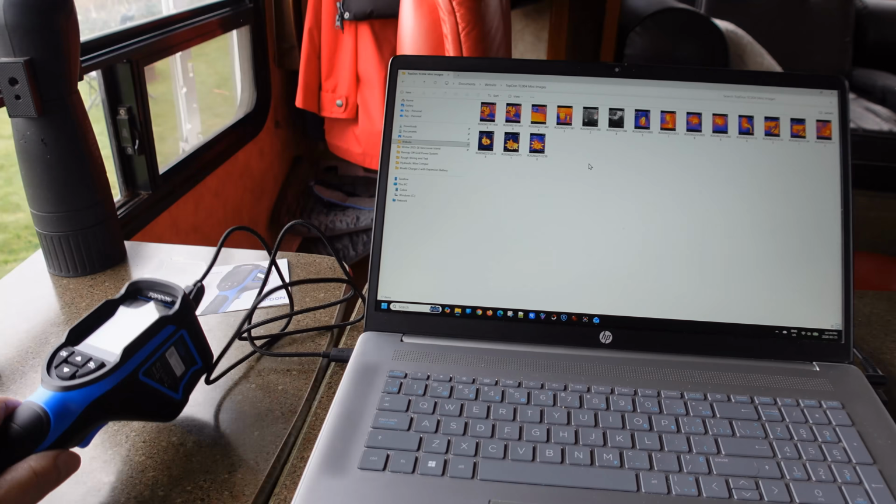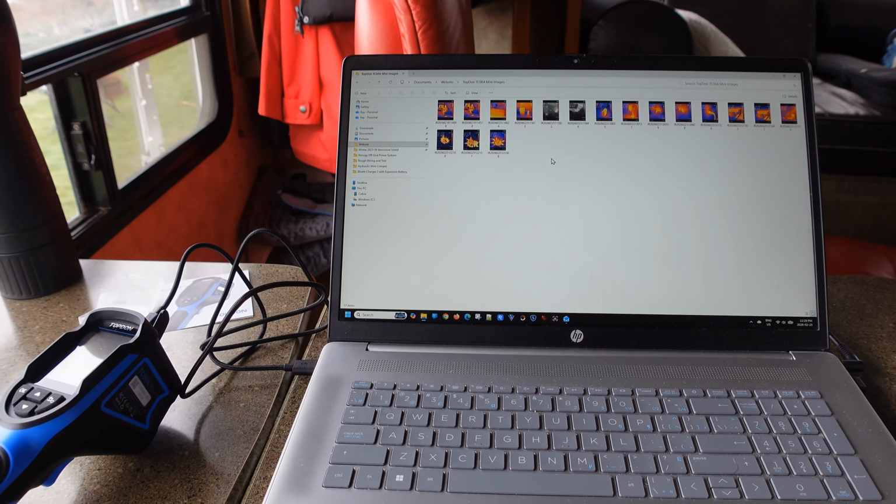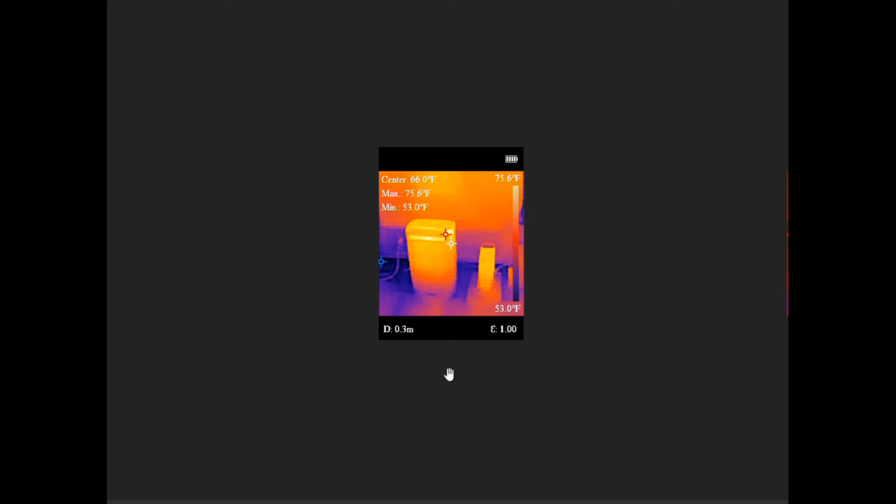Okay, so I connected it up to my laptop here and transferred the images over. So let's take a look at them. First image, there's a dehumidifier right here and a small space heater. They've been off for a little while, so they're not super hot, but you can see the contrast in temperatures.